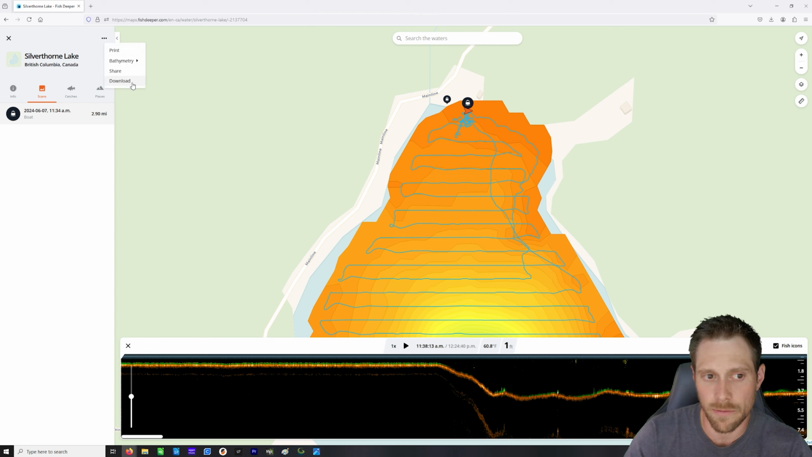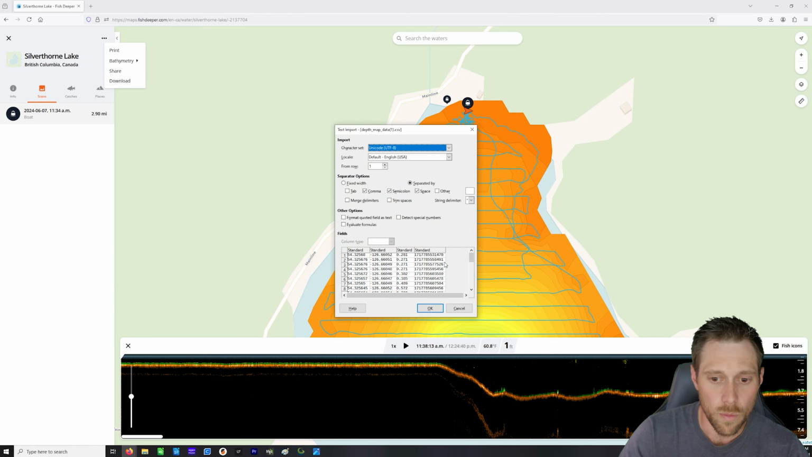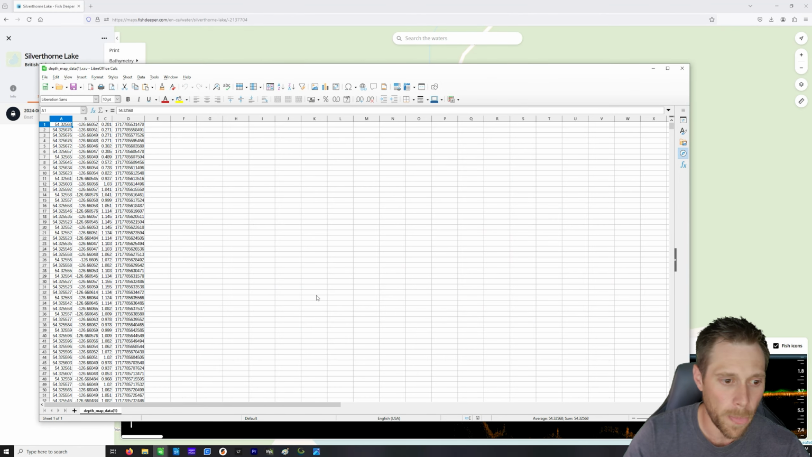This one up here, if you download this one, which I already have like 3 times, we can take a look at this really quick. If you notice, you have lat, long, depth, and time. Exactly what you want. That right there will create a bathymetry model, which is really cool. You can just import that right into any GIS and away you go. And we'll take a look at that in a second as well.